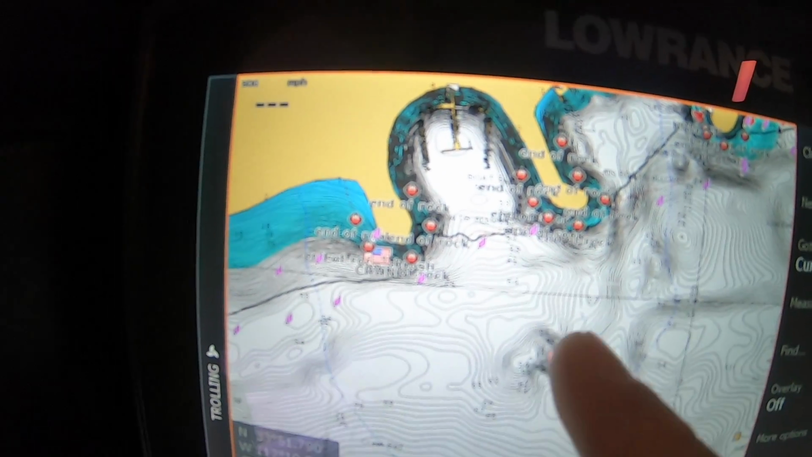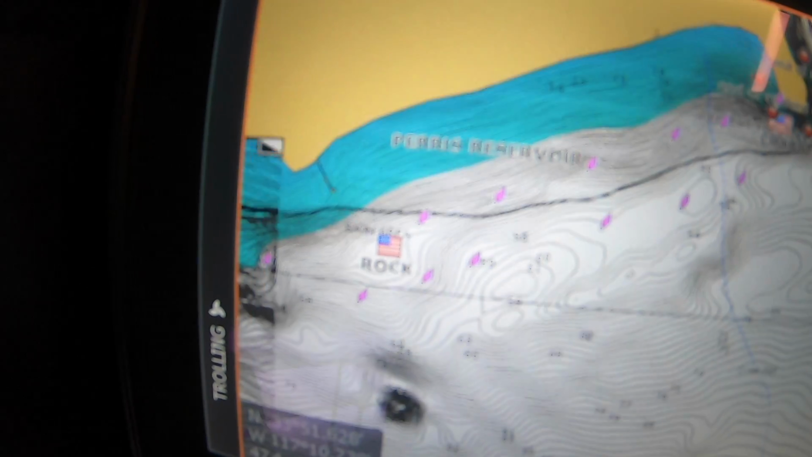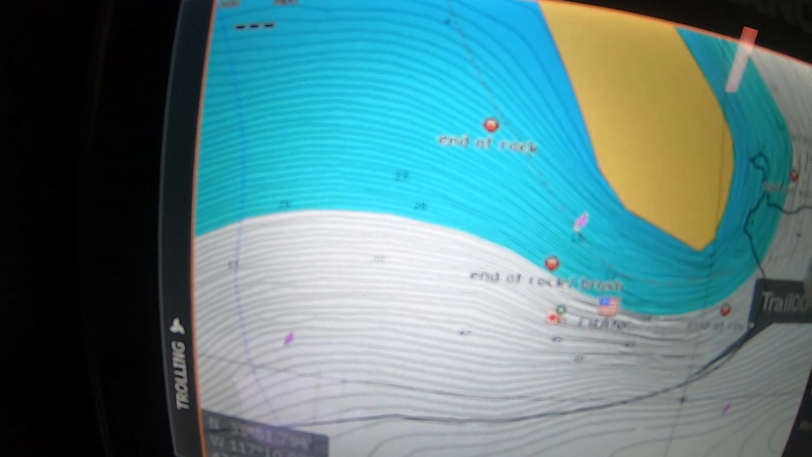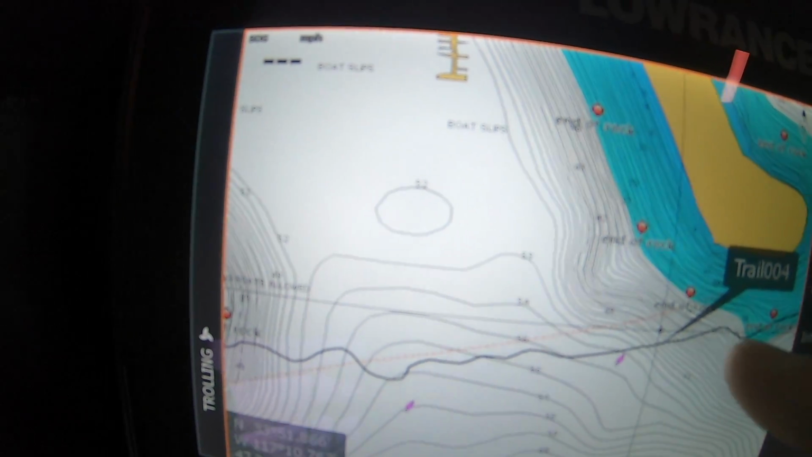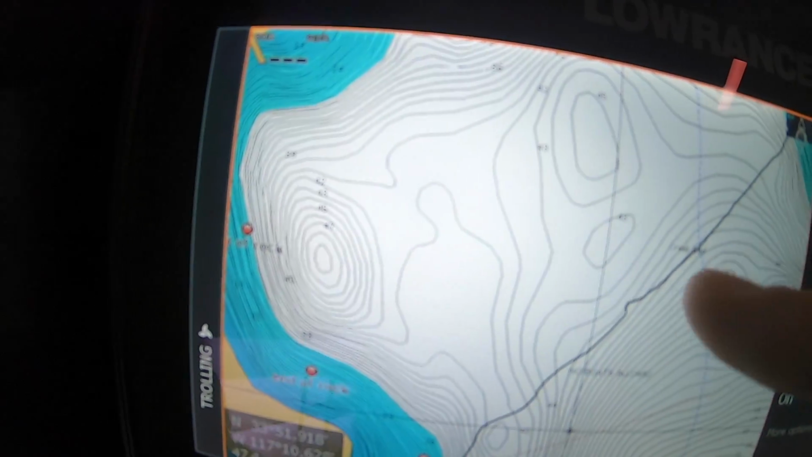All these contour areas are just super detailed. So when you pull up on this point right here, you can just see the steepness of the point, and this little tiny point that comes off the point. All these little high percentage areas are just key when you're out there on the water.